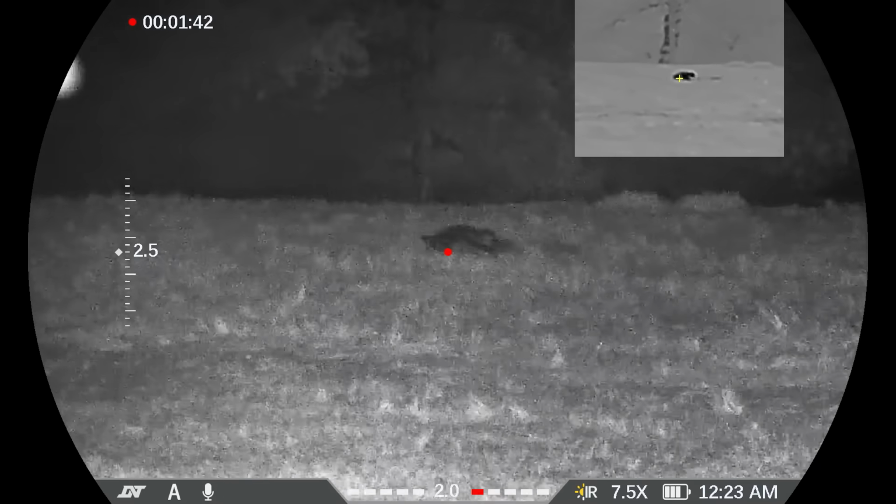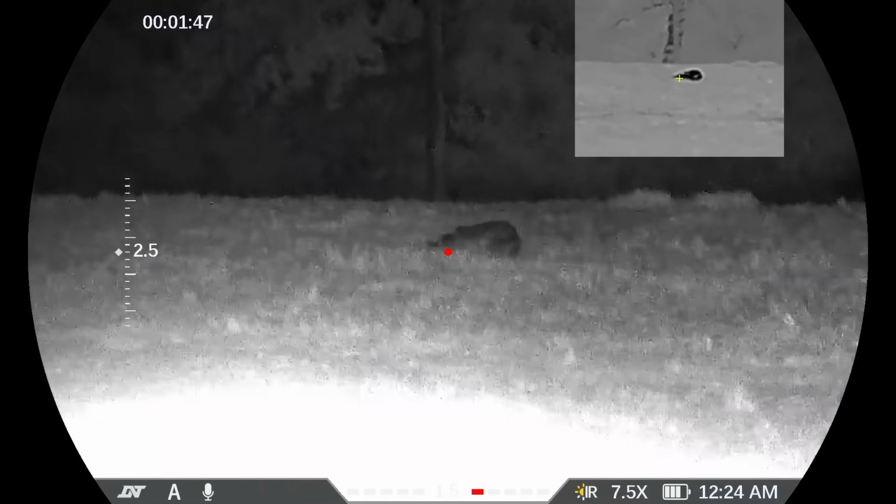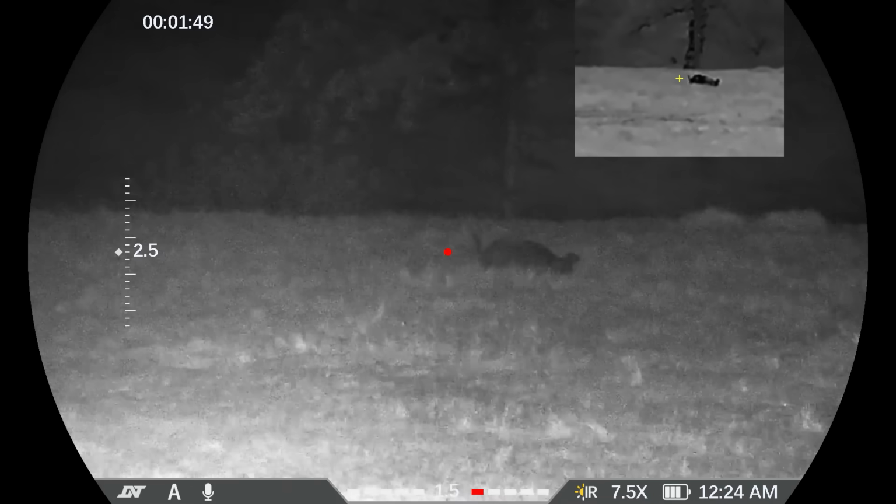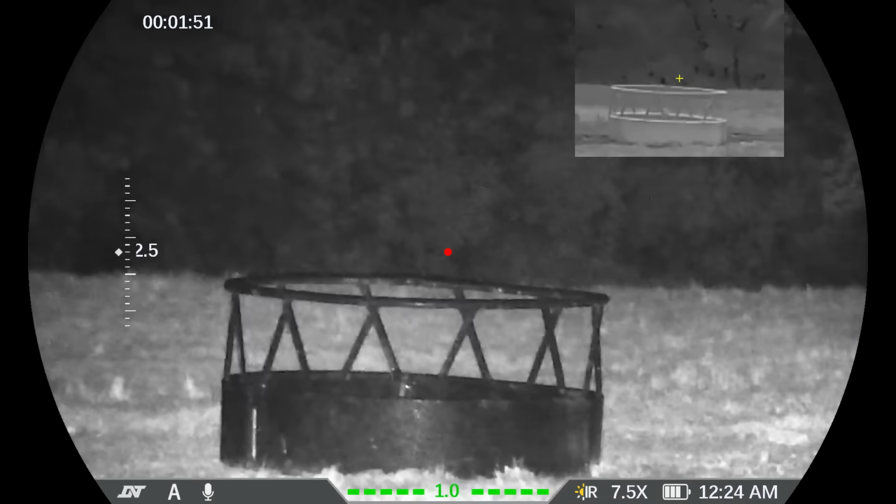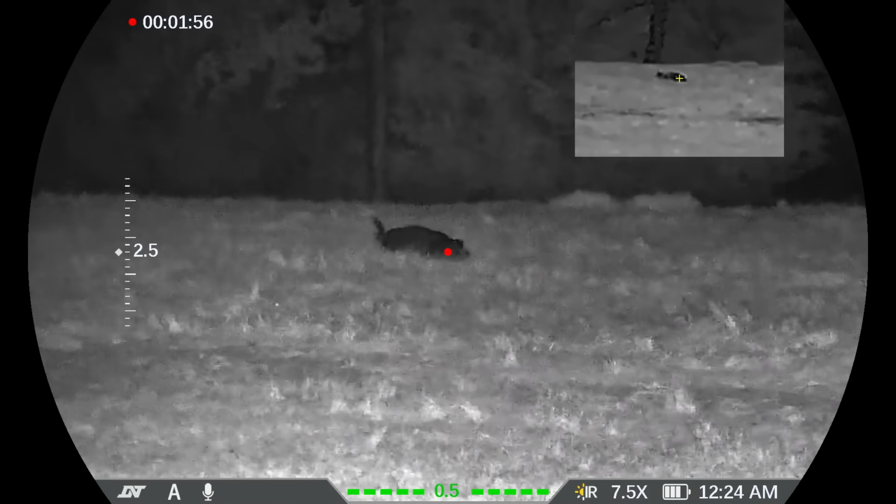And only one hog goes down. That's the one I wanted. And it's going to be the small one. Put a quality assurance shot into it to make sure it doesn't get up. And I have no doubts the first hog will not be returning. Not at this time.